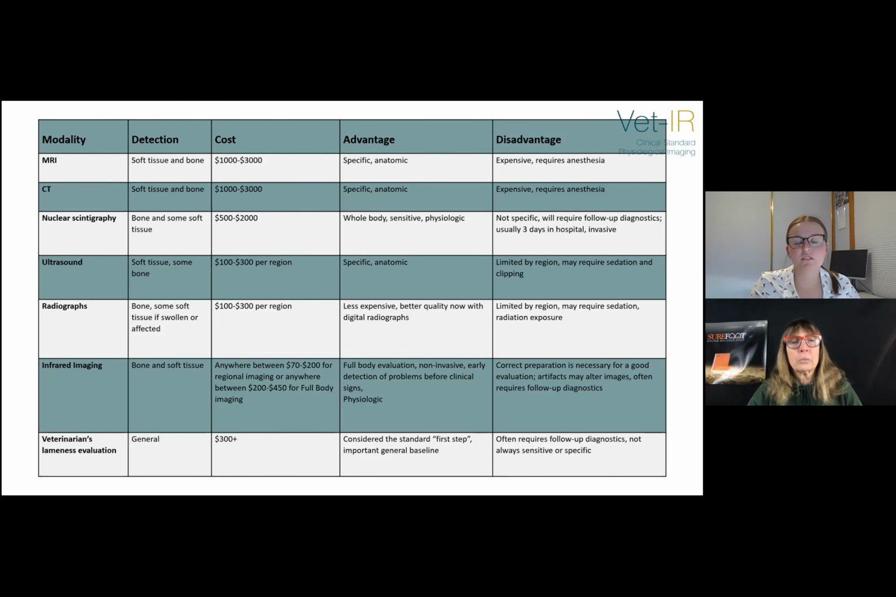Whereas the others, most are limited by region, except for scintigraphy. You can pretty much image the whole body with that. Or they require sedation or anesthesia. Right. So IR is pretty benign on the scale. Yeah, definitely. The most non-invasive, I would say.